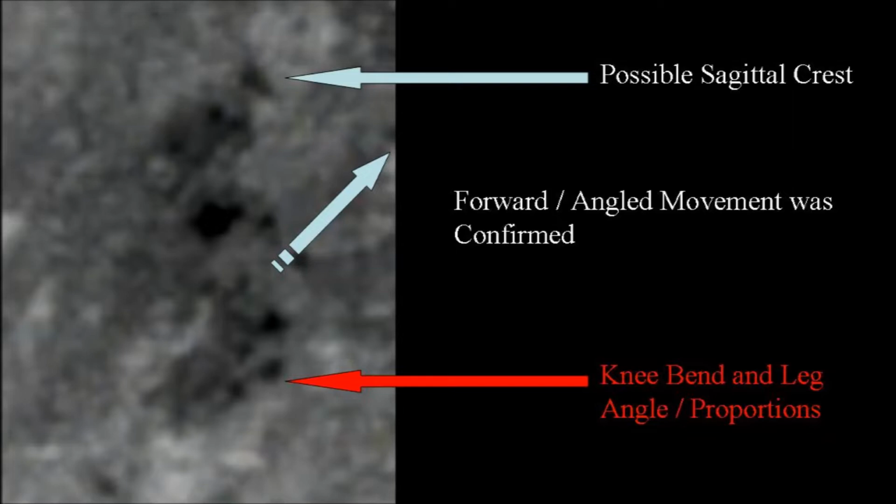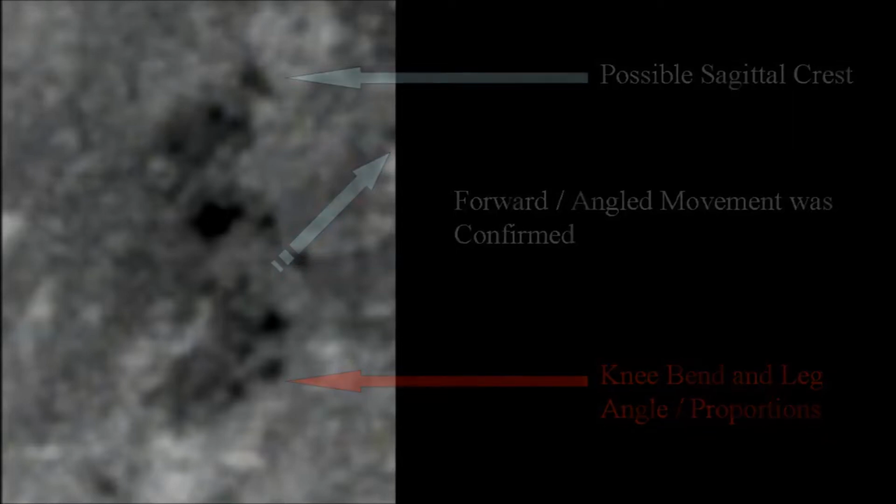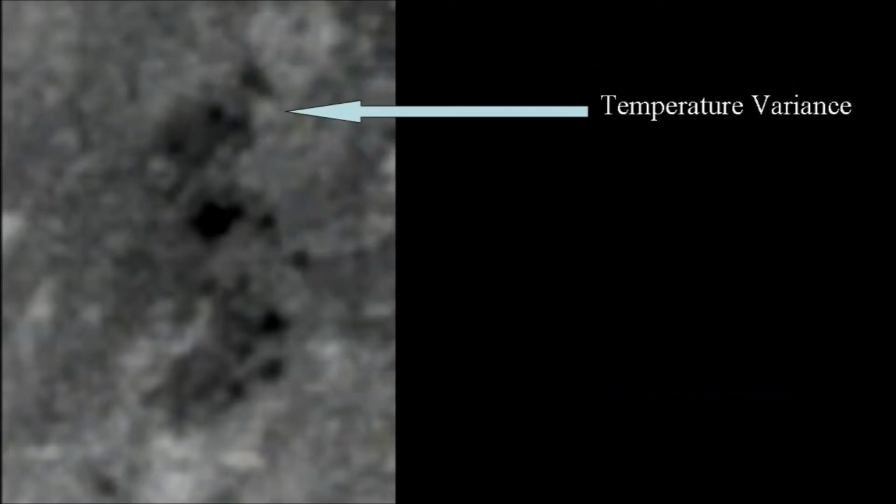Studies of the Patterson-Gimlin film footage from 1967, as well as other various credible Sasquatch photographic evidence, conclude that the Sasquatch has a very unusual gait, which includes a very dramatic knee bend. Lastly, another discussion anomaly noted on the FLIR footage was a temperature variance on the figure's proposed head region that some suggest is a contrast that possibly demonstrates a face with more exposed skin, thus a hotter temperature reading.